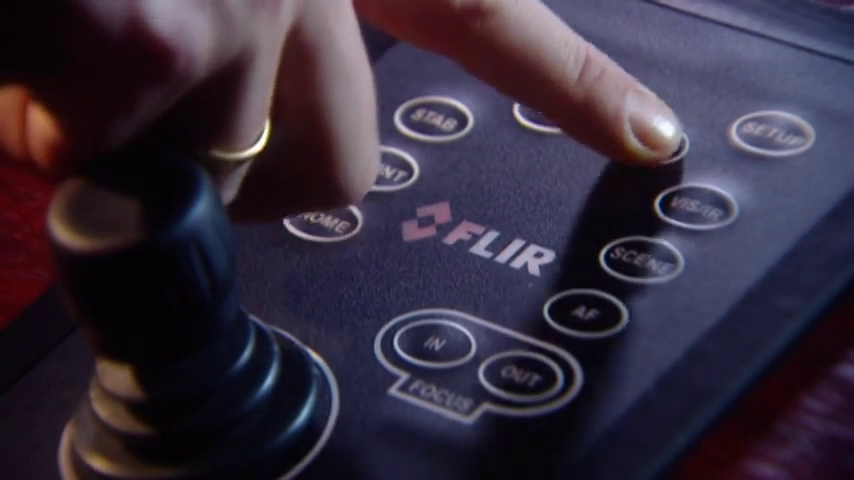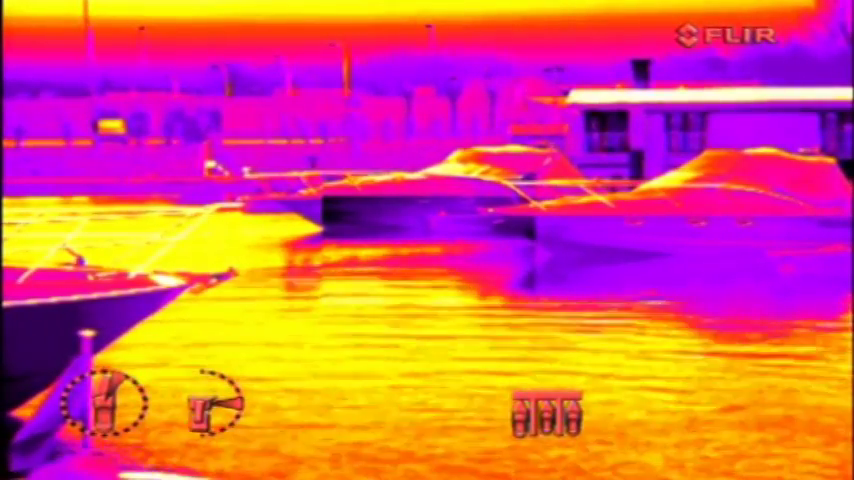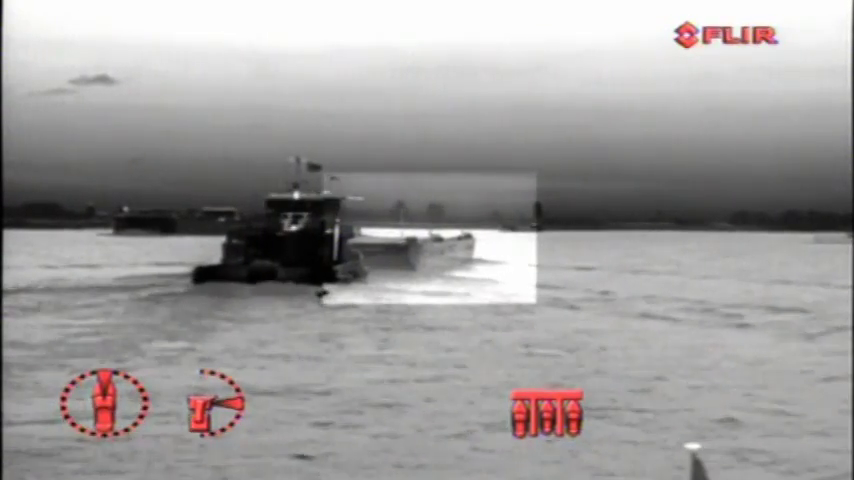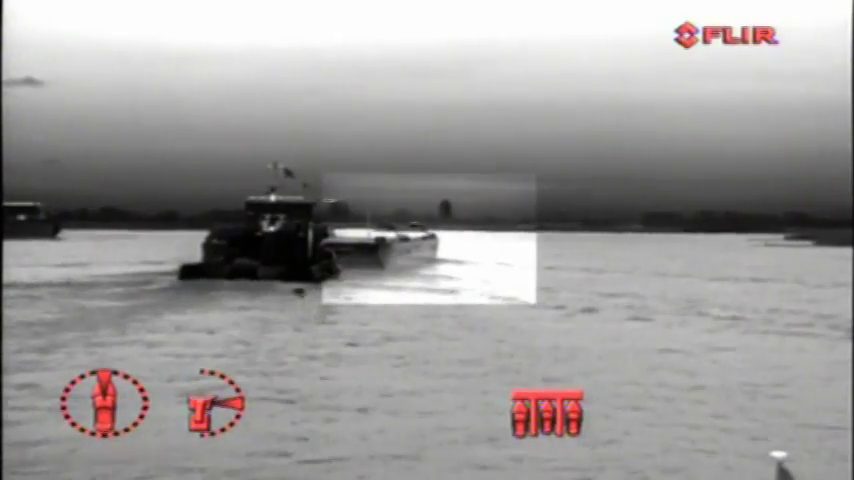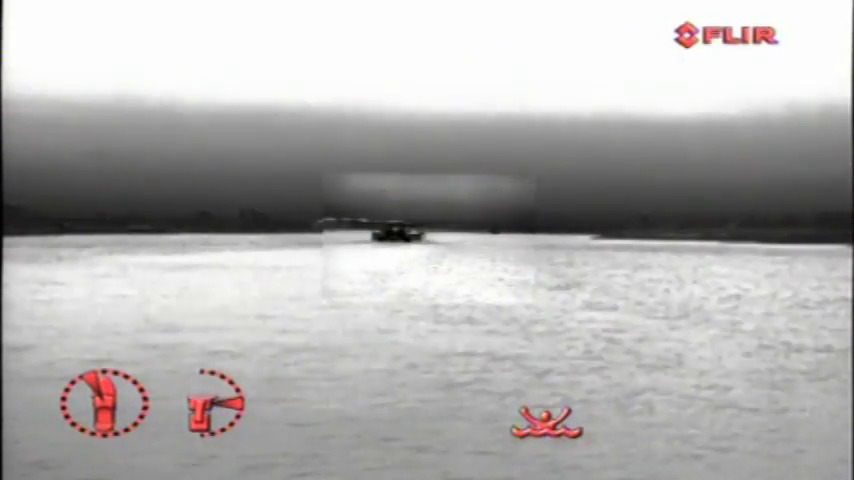The Night button toggles between the available image presentation modes: Black Hot, Fusion, Rainbow, Red Hot, and White Hot. The Visible IR button switches between the thermal and visible light cameras, and back. With the Scene button, you can cycle through day running, man overboard, night running, or night docking settings to change the brightness and contrast of the thermal image. Varying conditions make one setting more appropriate than another for a specific task.